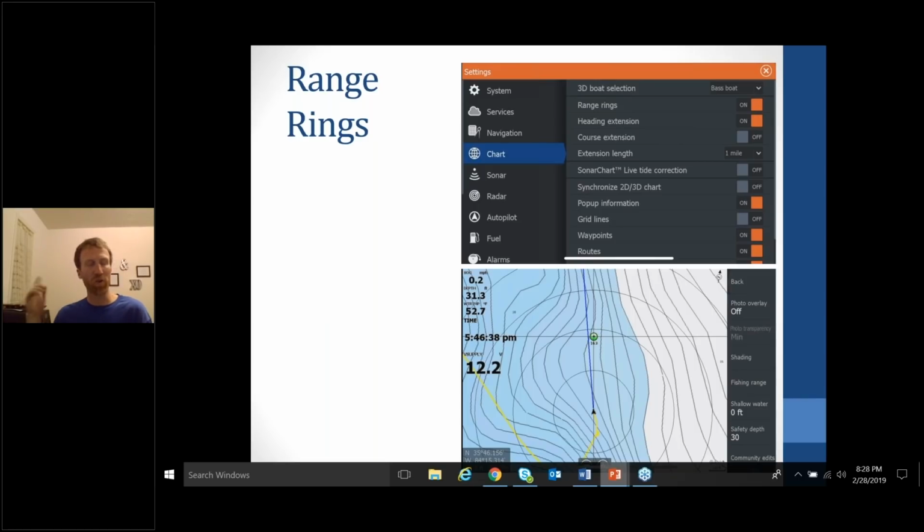Whenever you make a really long cast, your bait's going to fall past your target, and you're going to let it sink down to that target and fish it effectively if you stay around that 100 feet mark. So I always zoom in to where my range rings are 50 feet. That way I can make that exact cast.